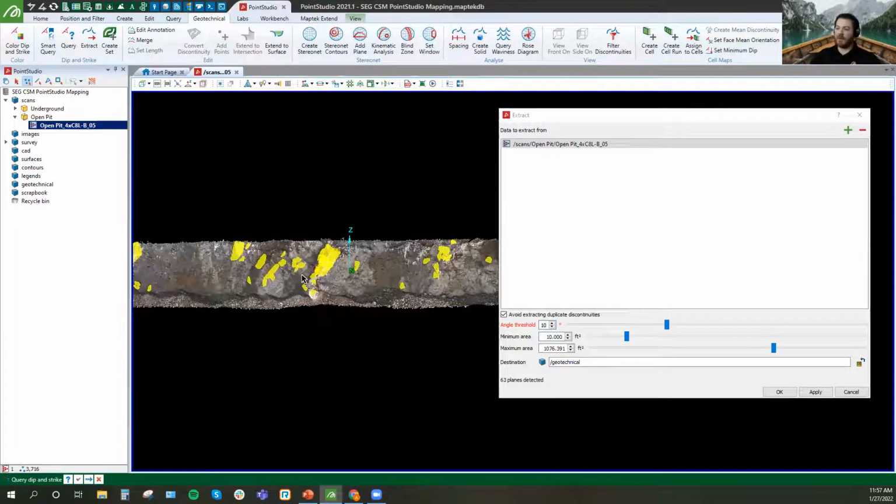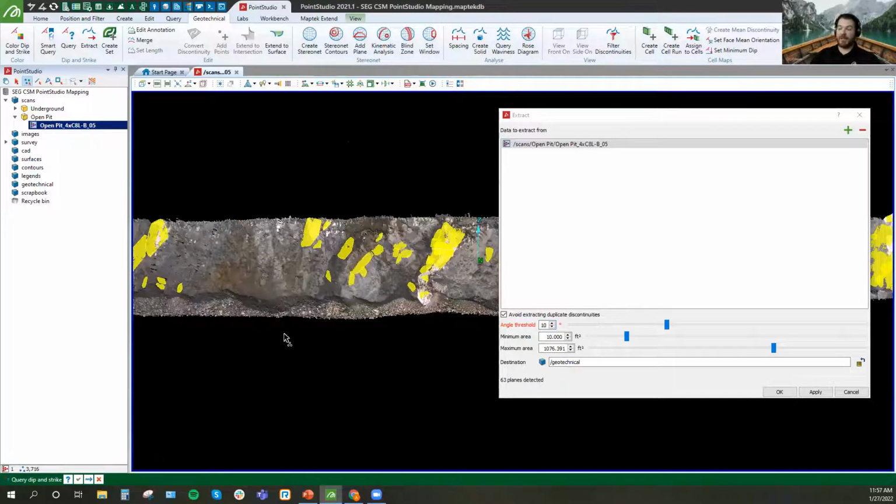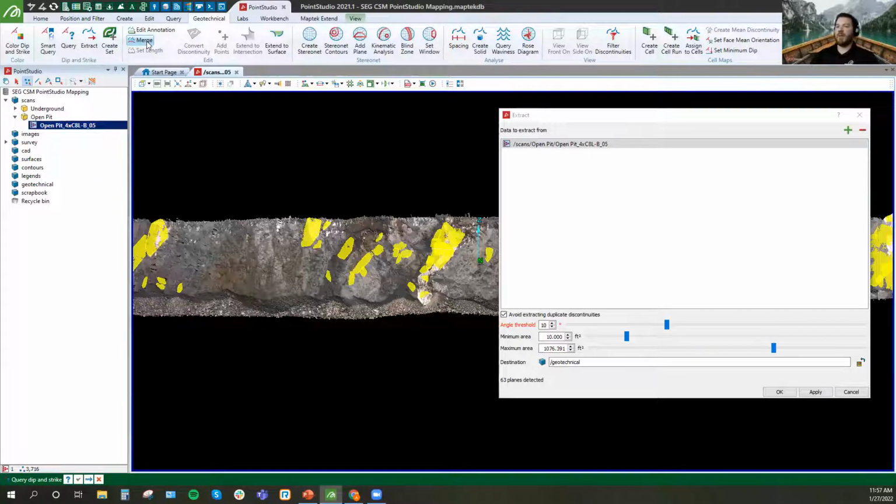Now, of course, you have to be careful. This tool may extract some planes that aren't real, and there are other tools built into the software, such as Merge, that allow you to take discontinuity sets that maybe have some overlap. You might be mapping a structure that by visualization, zooming in, is one structure, but the algorithm picks up maybe two. You can merge those together to create one plane, as you would map it with your Brunton in the field. So there are some smart tools in there to help with some of that bias.